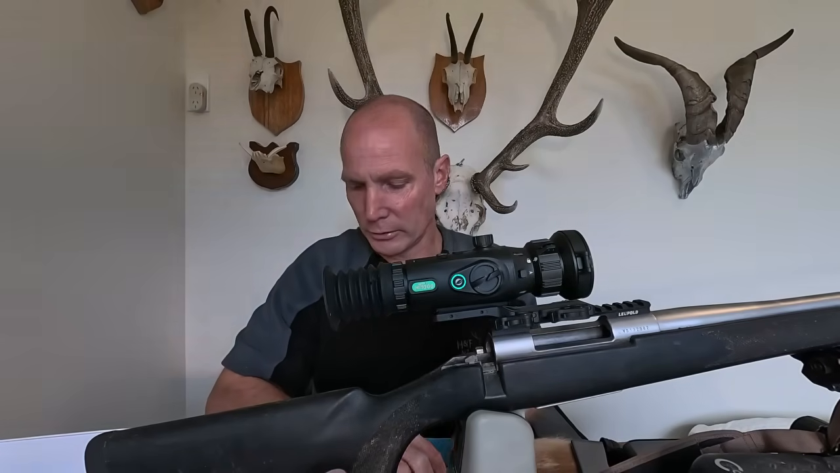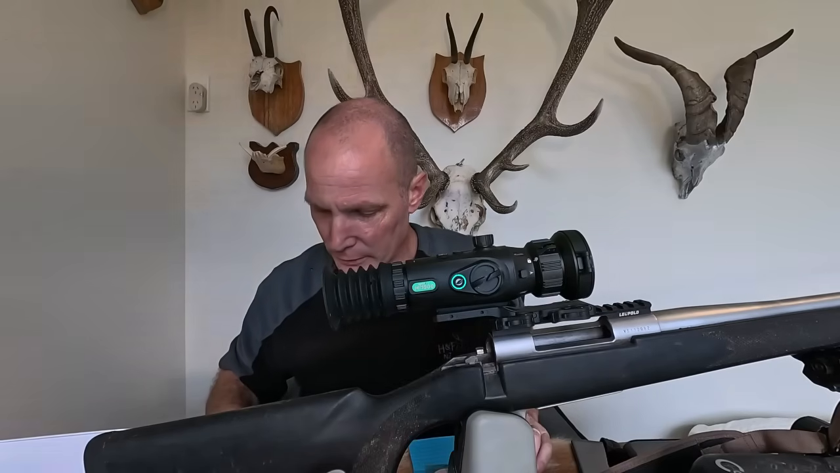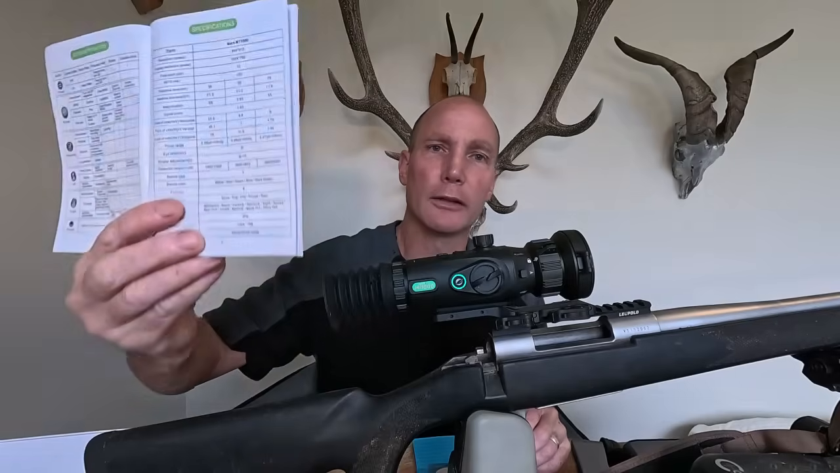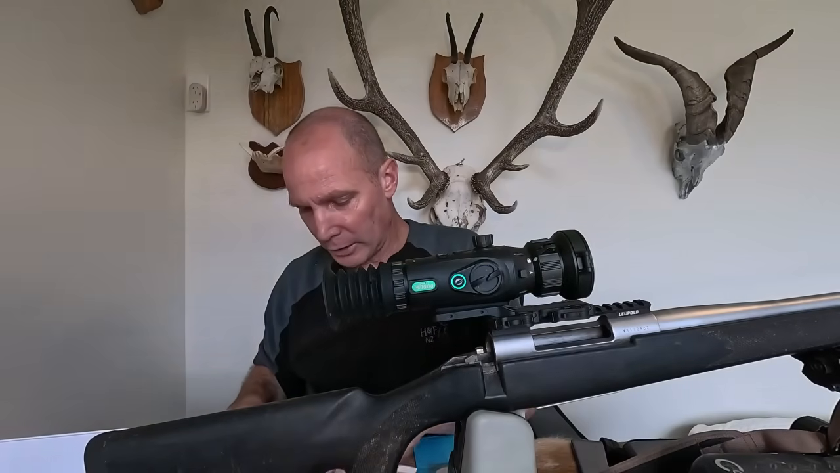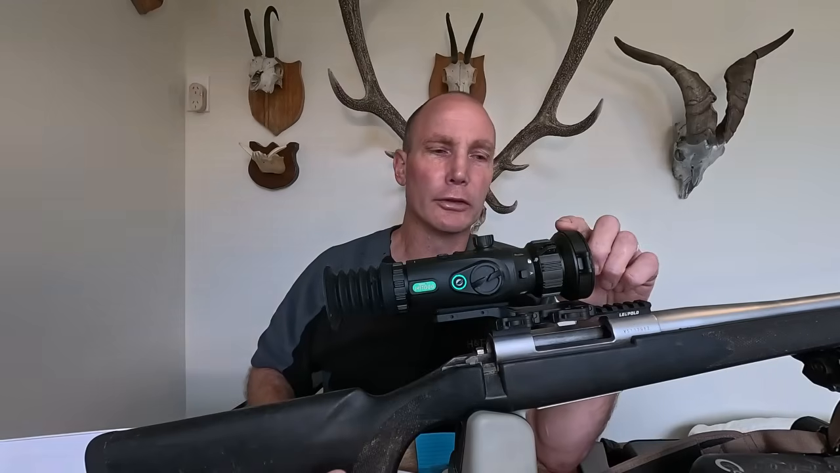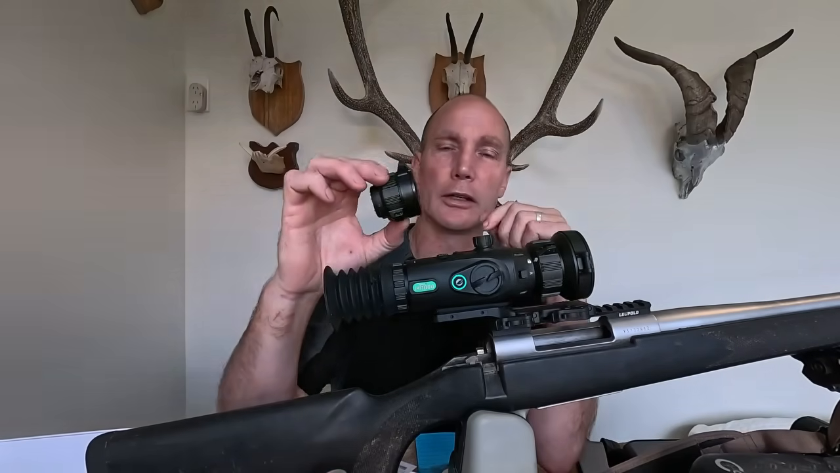But yeah, like I say, I won't go into the specs too much of this thing. It goes into the resolution, all that sort of stuff. It's got all the details in here. Probably quite easy to look it up online as well, if you wanted to read up on that stuff. And this one here is a 50mm lens I have on here. Also, I've got a 35mm lens as well, and you can go to 75.